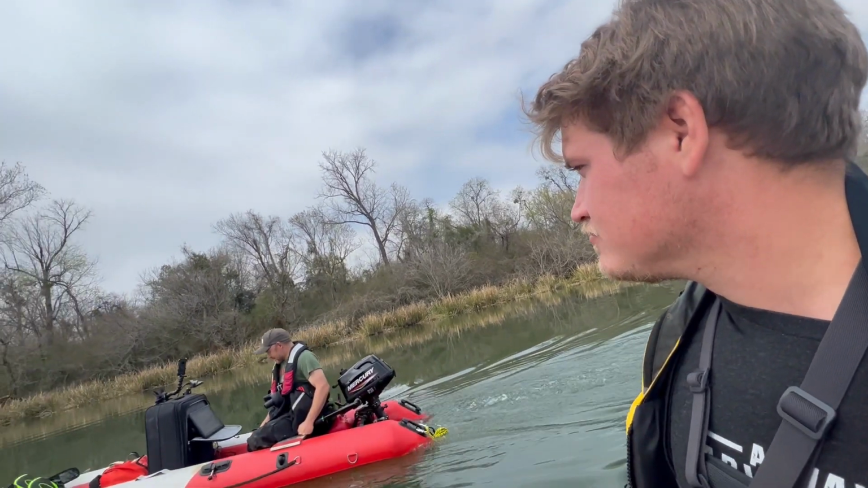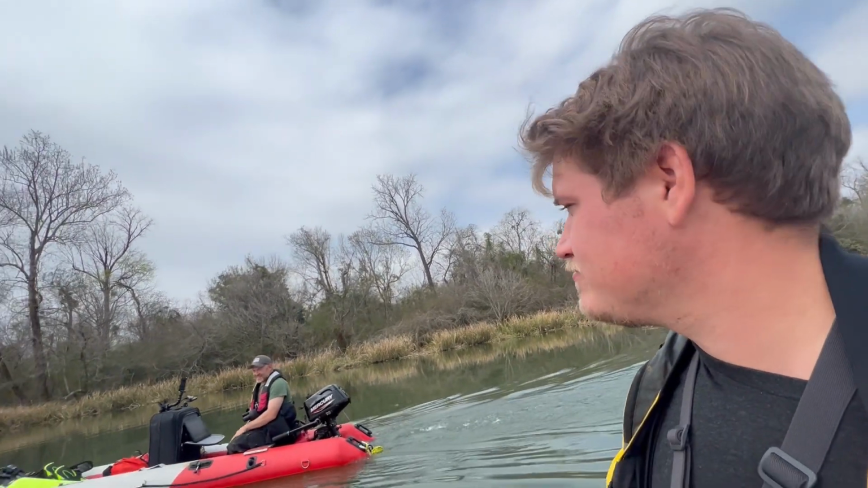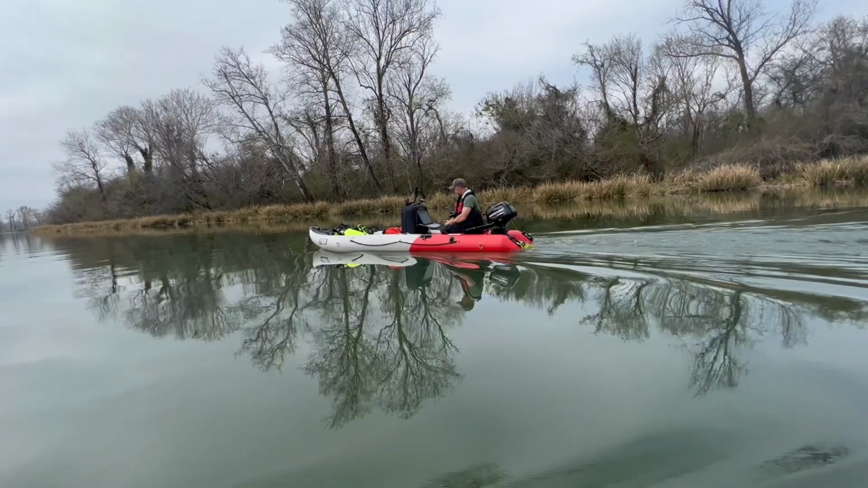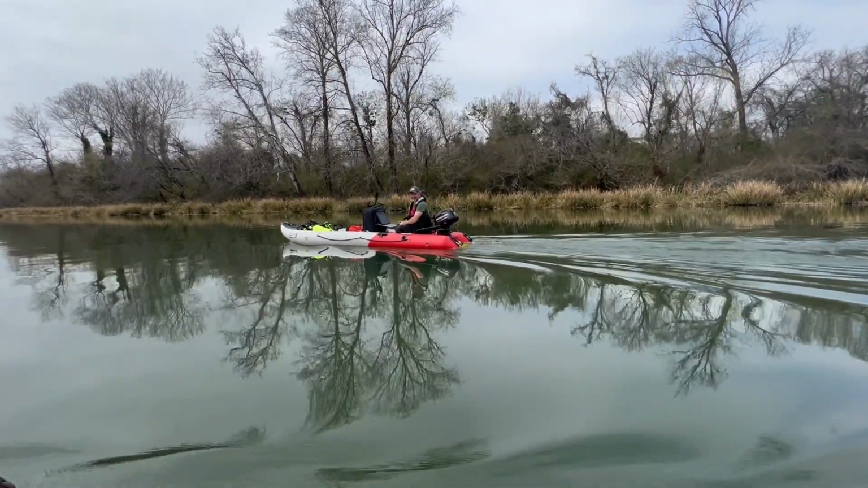We're almost at the turnaround point. We'll head back and just keep scanning probably the opposite banks. I think you should go on that side I was on, just in case.